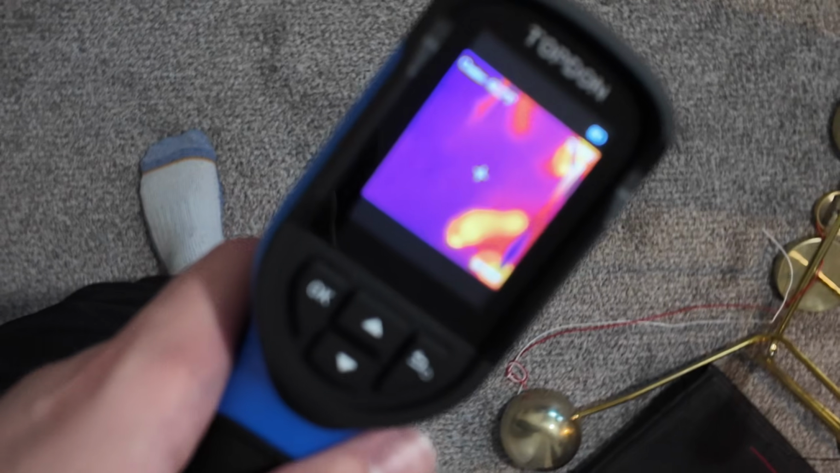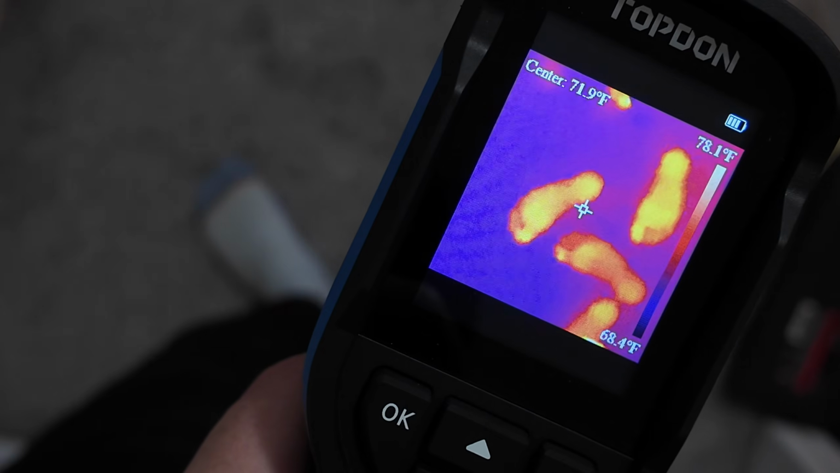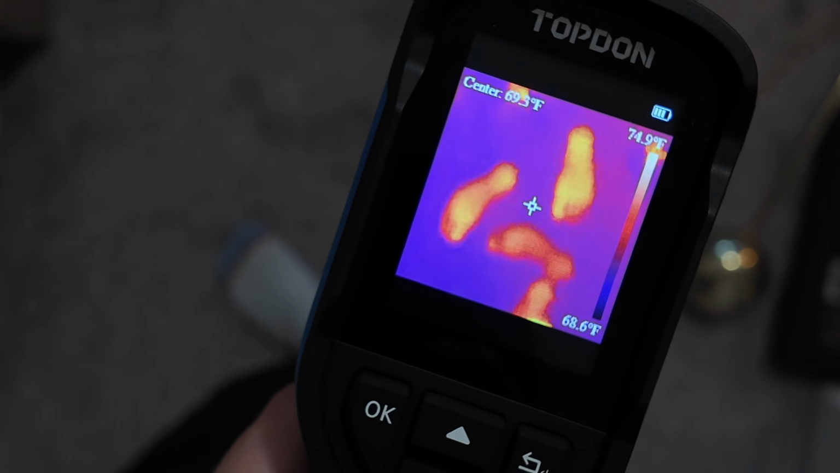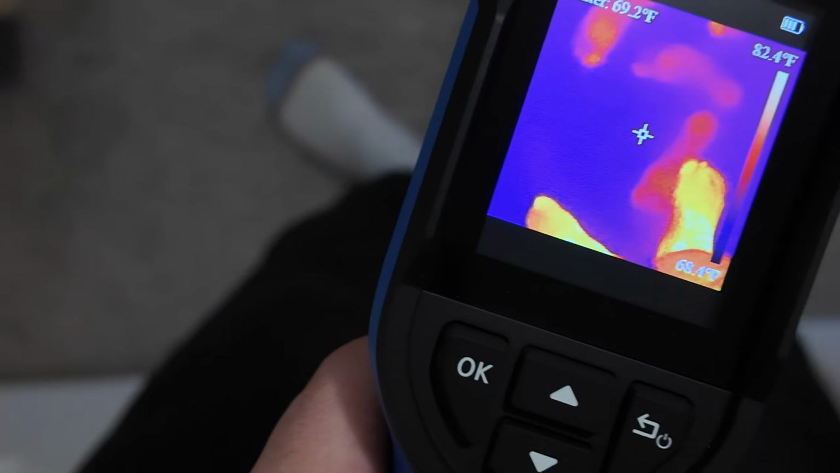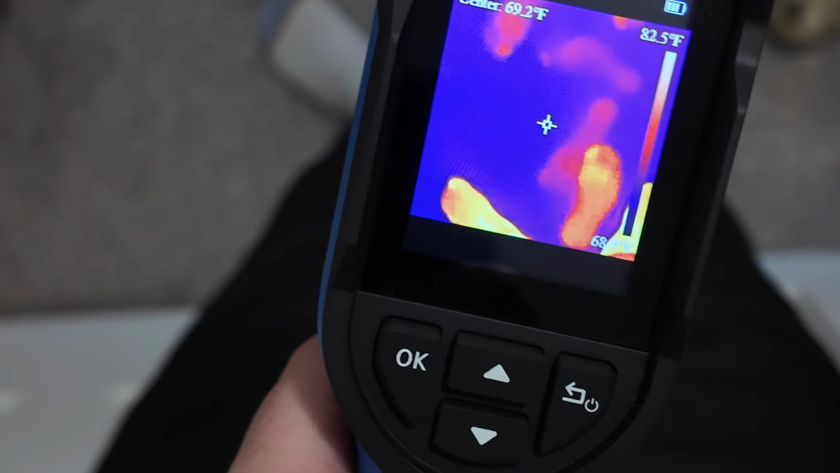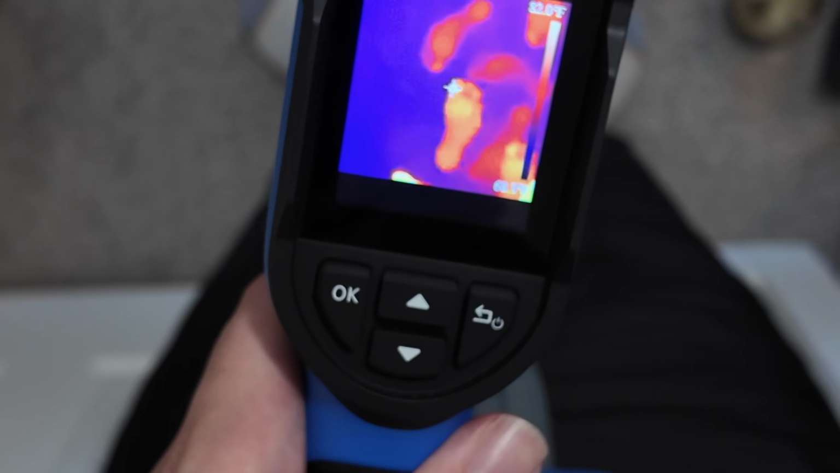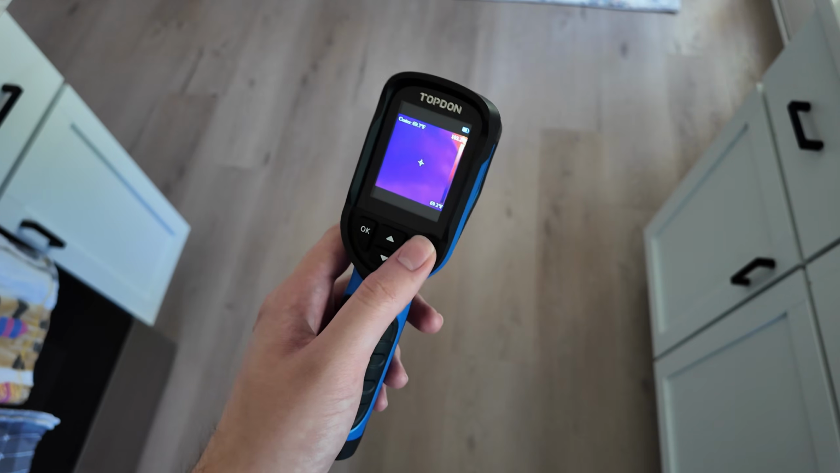So if I take a few steps really slowly, now if I look at it under the thermal camera, you can actually see where I have been walking. It's kind of gross actually, because you can see the toes and stuff. But yeah, it's just really cool to actually see it in real time where your feet were. Really, that about covers it.